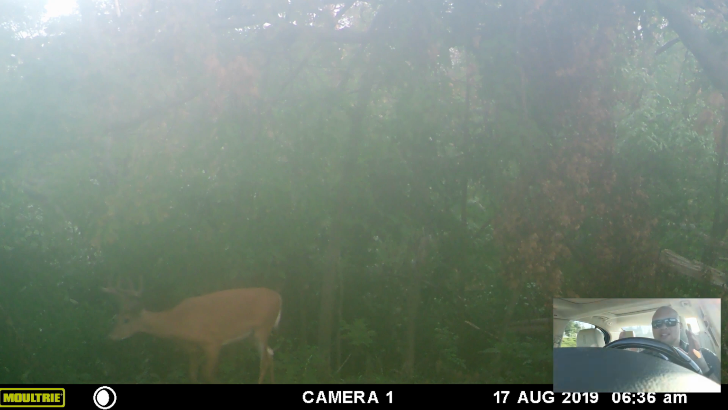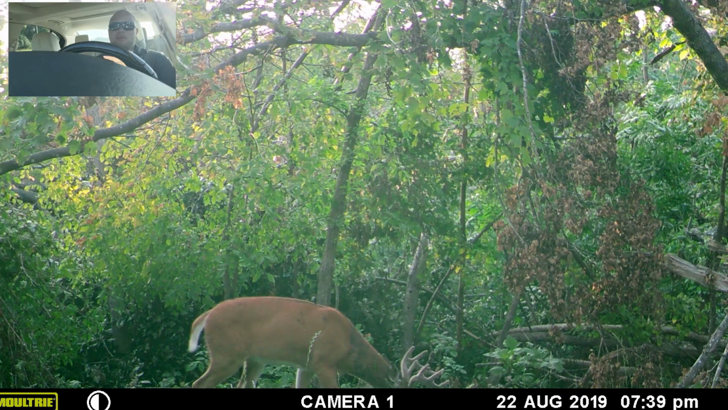Can't really get a great view of him. You can't quite tell how big he really is. This is the only photo I got, kind of foggy. And then we got this guy, bam! Very different genetics for this property.